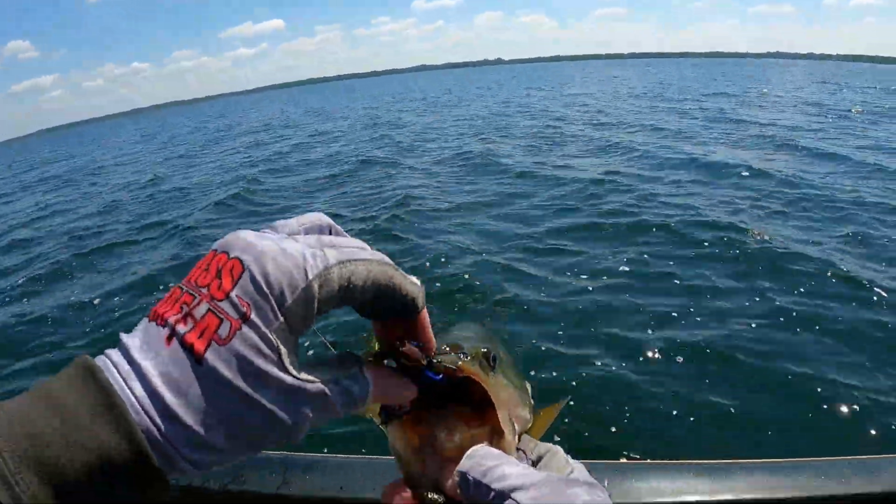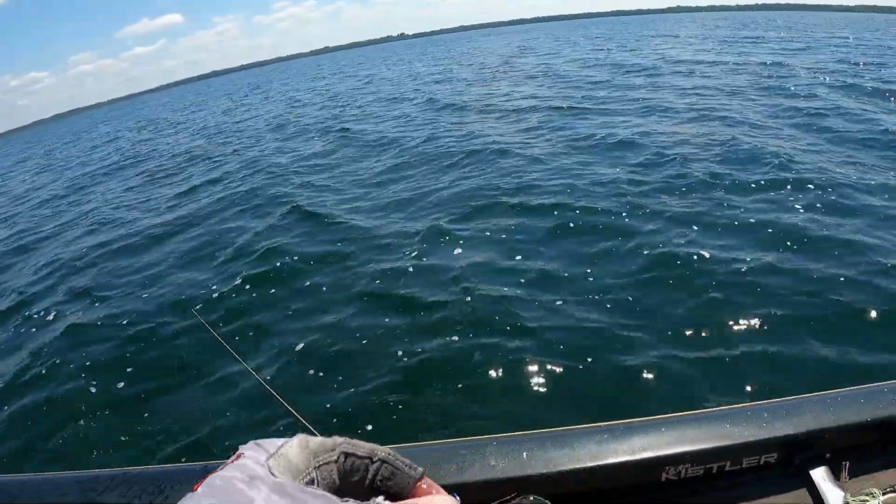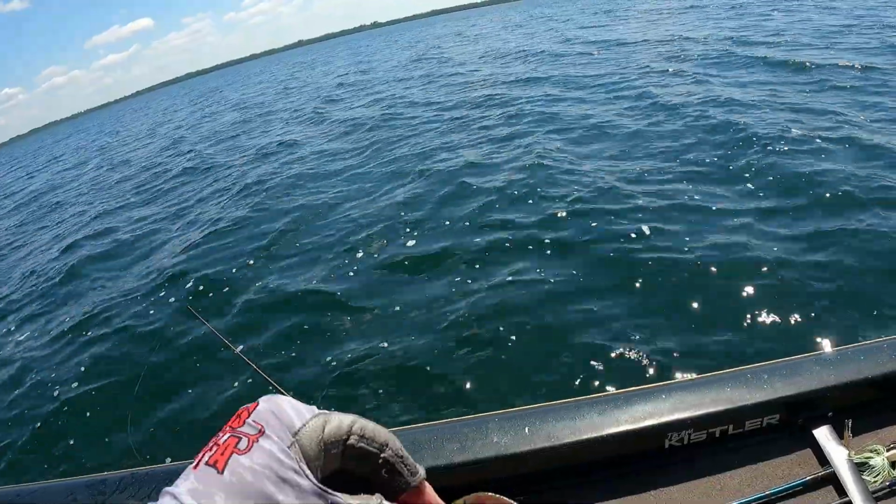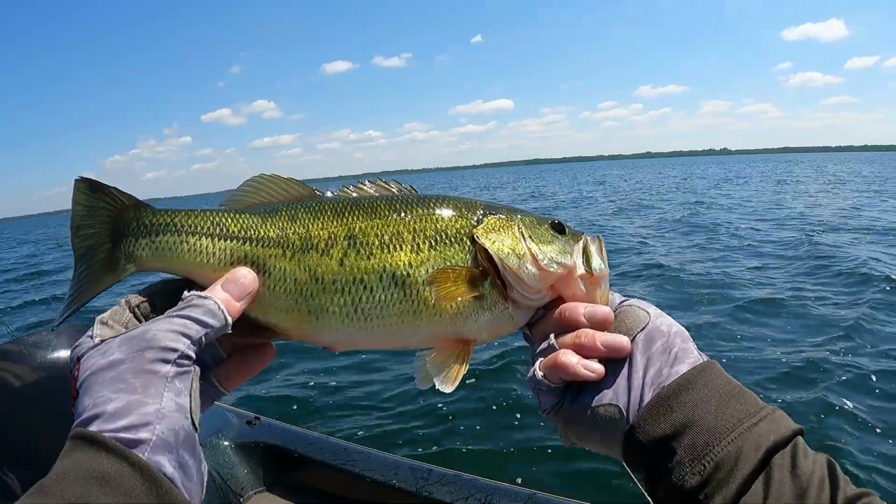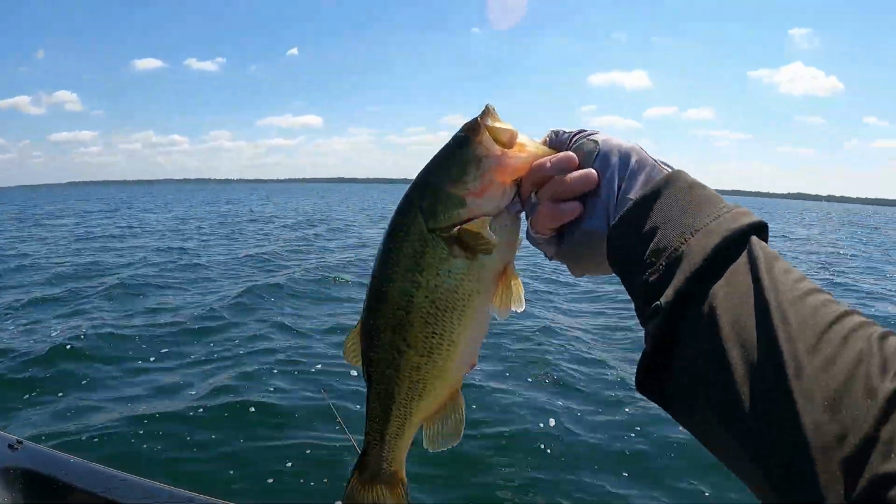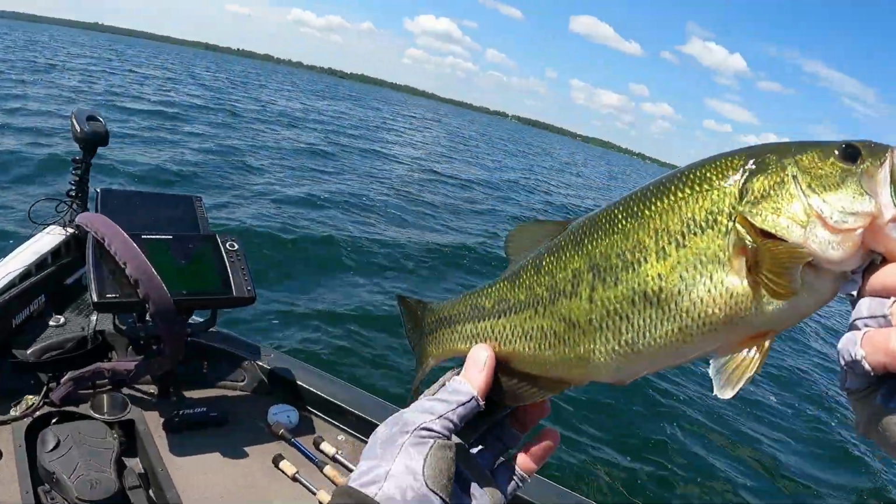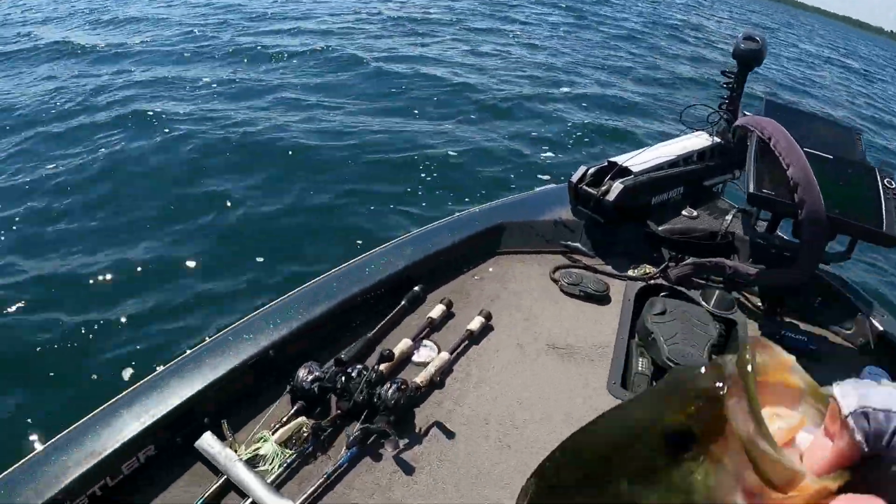We didn't lose this one, but I saw him come up from the bottom. Holy crap. Livescope. Oh, he's got it really good too. There we go. Not giant, but oh man, look at how fat this guy is for how big he is. For how small he is, I mean. Here, better, easier to see in the sun. There we go. Nice. Let's get him back here.